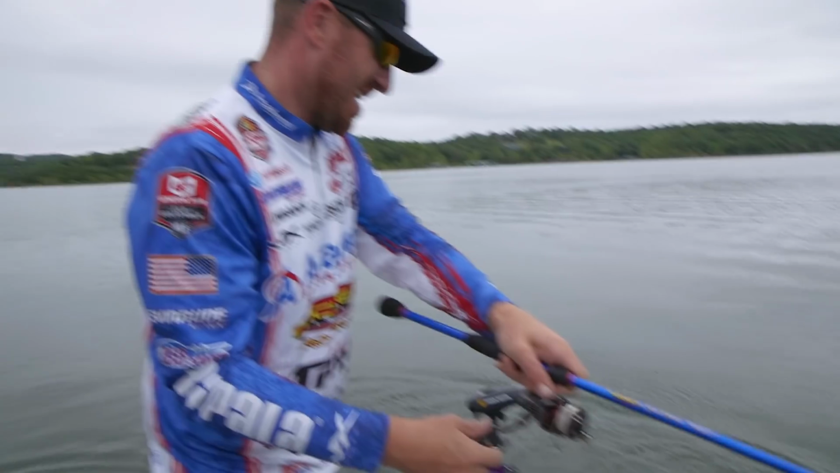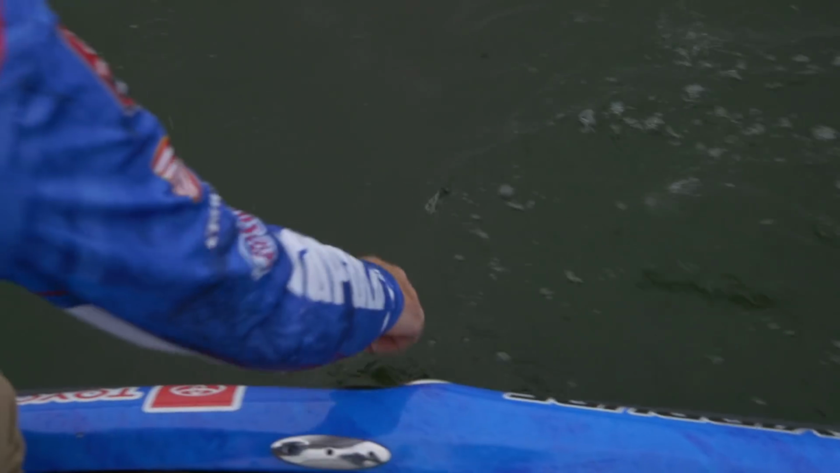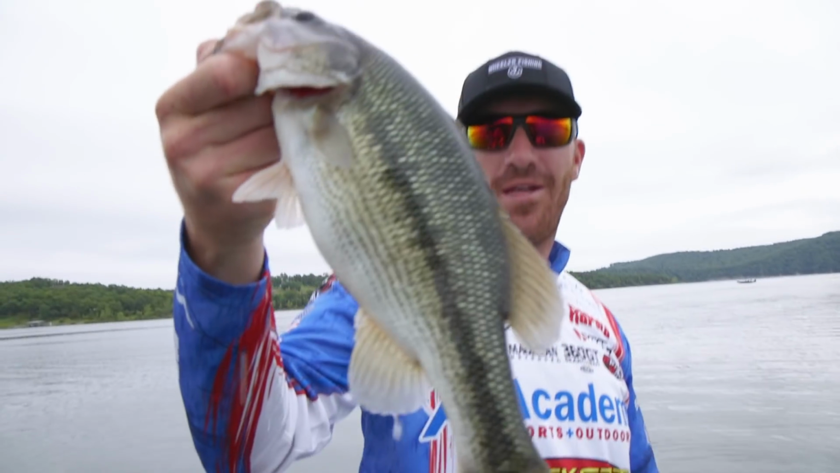Heck yeah, that's exactly what I'm talking about. Drag and drop, nice spotted bass. Come here, buddy. And there you have it. That's all there is to it.